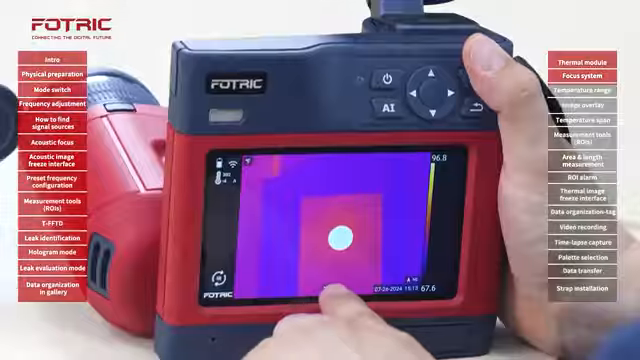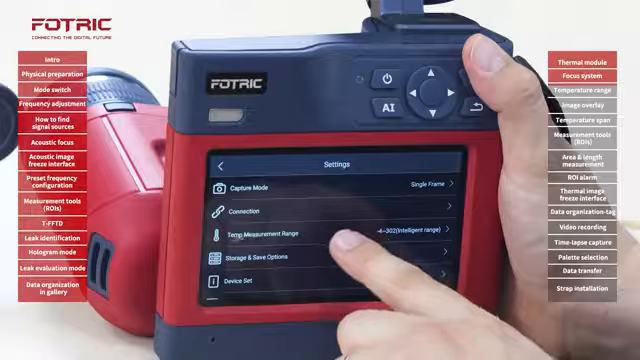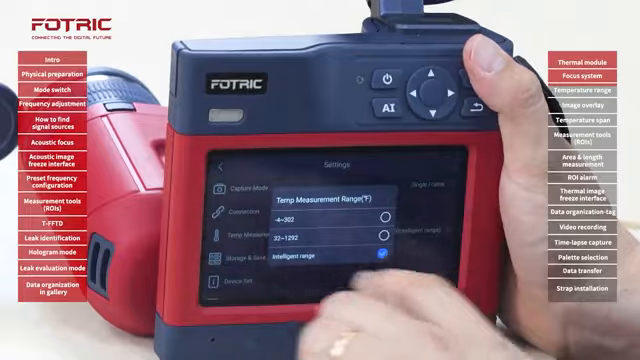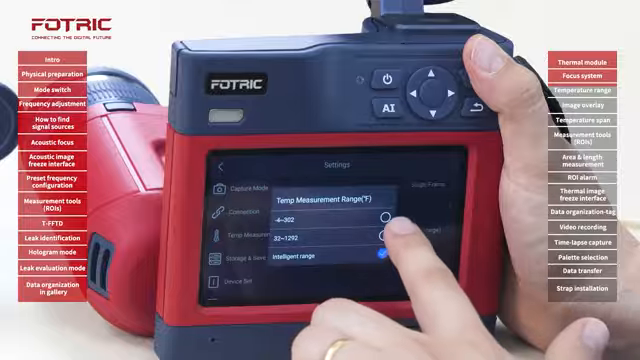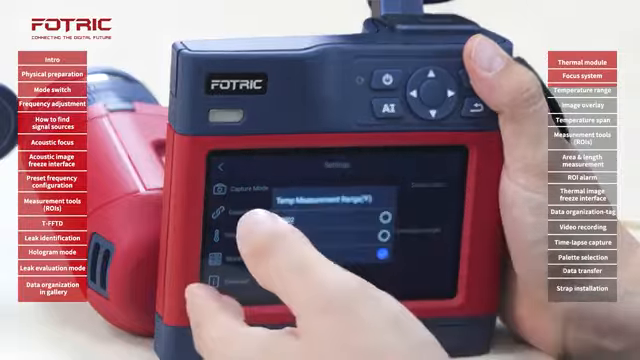The second factor that you want to set up in your camera before you start any inspection that cannot be changed after the picture has been taken is the temperature range. Focus or temperature range are something that you need to make sure to get right during the inspection. If I go to the settings on the camera, I can choose what type of temperature range I want to use and which level. For this particular model, I can use intelligent range, which will help the camera choose which of the two is more suitable.